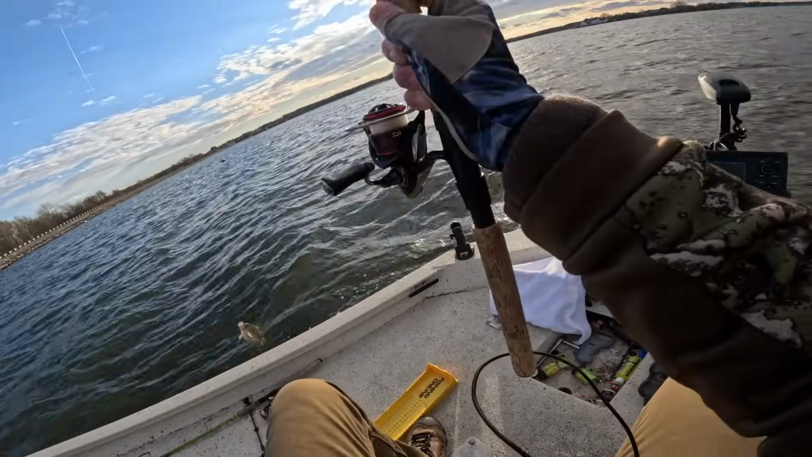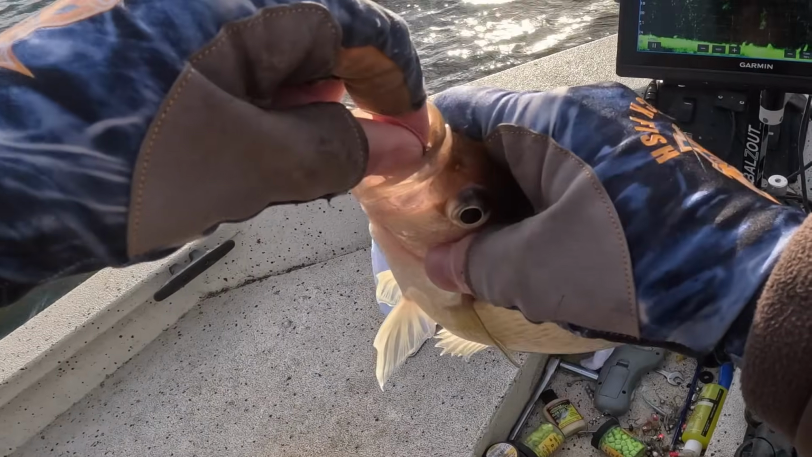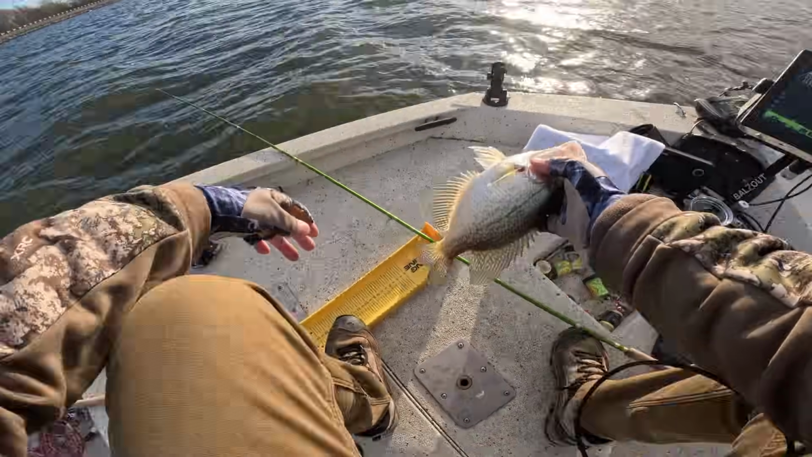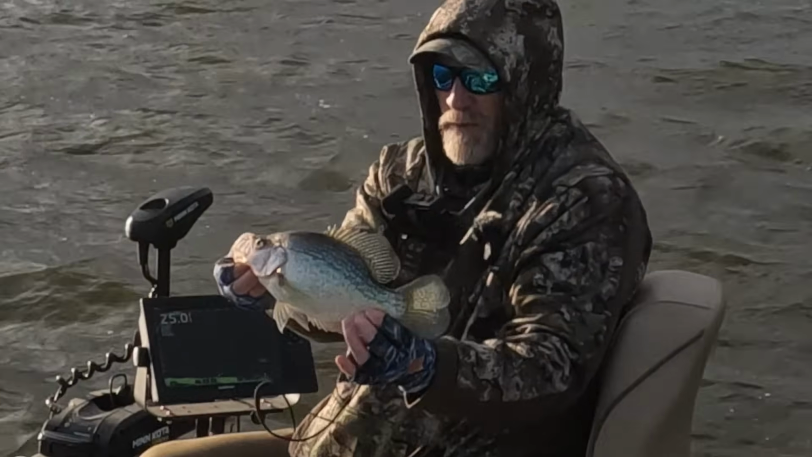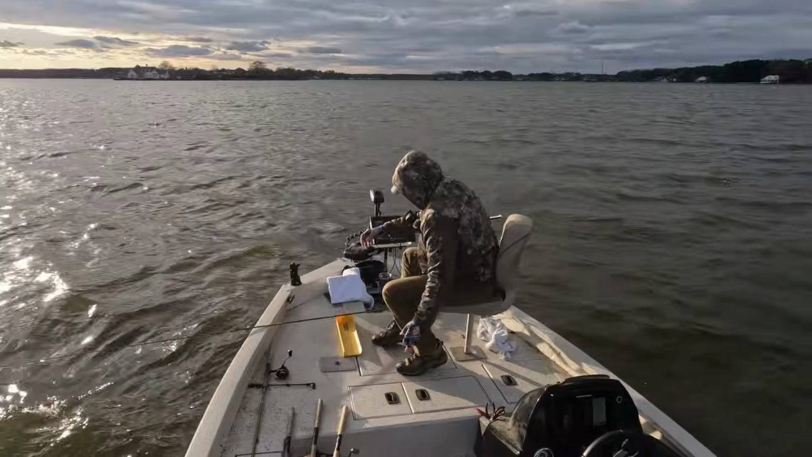Get in the boat, fella. Goodness gracious. Sucker's grown too. 12 3/4 black crappie. Oh man. Get in there.